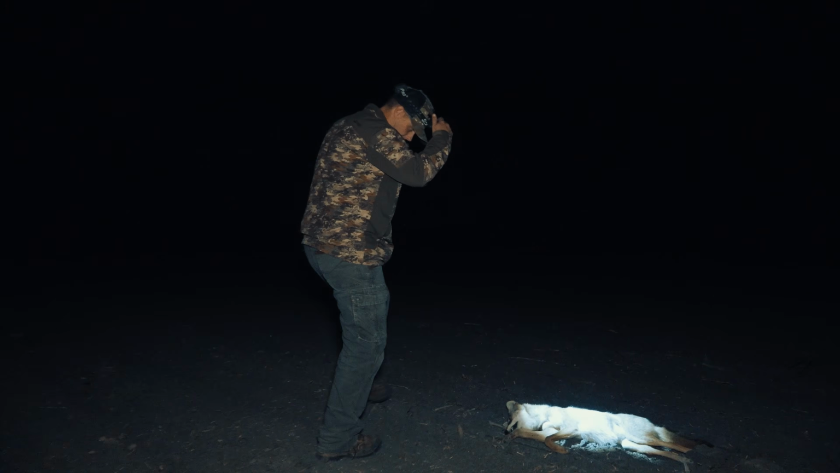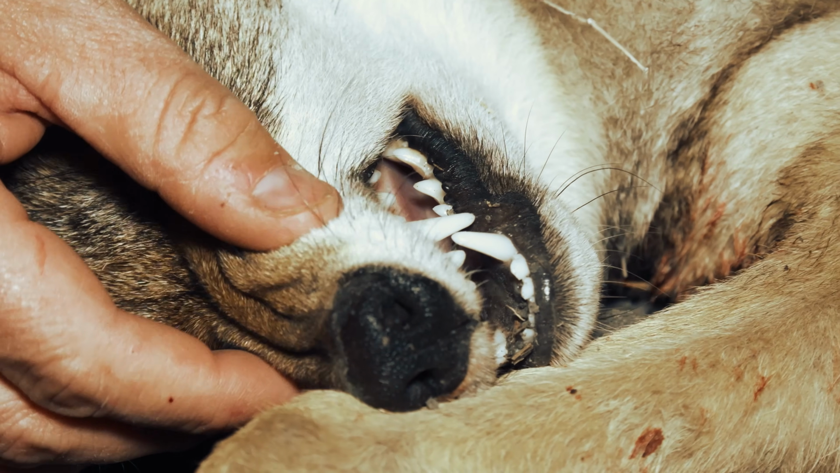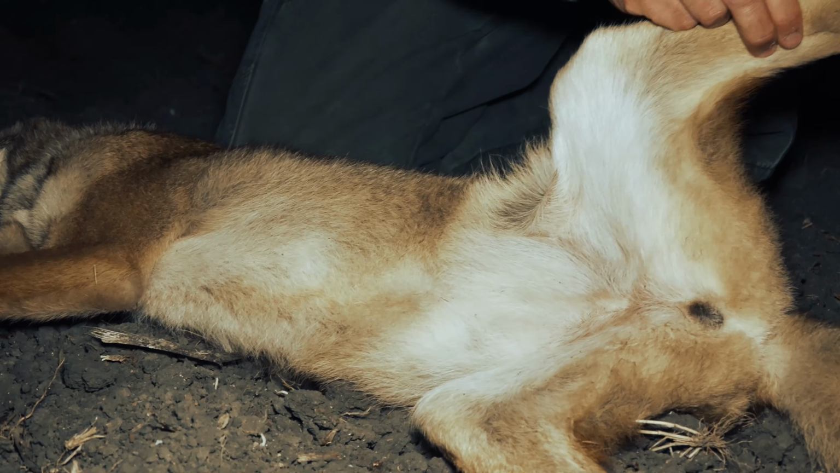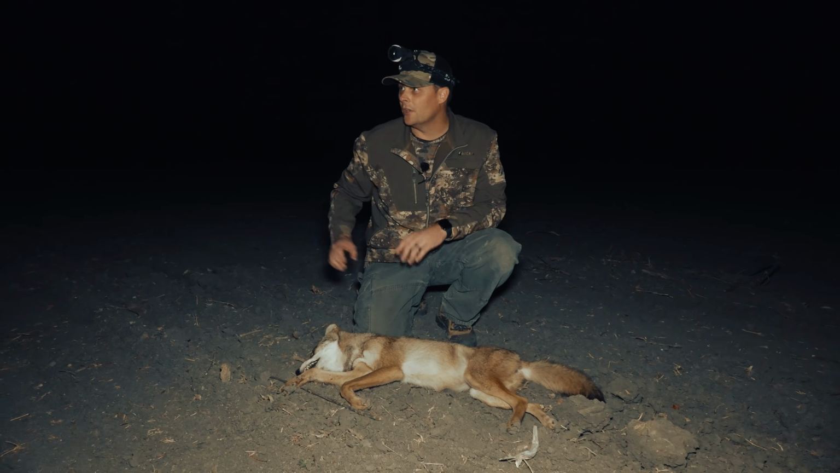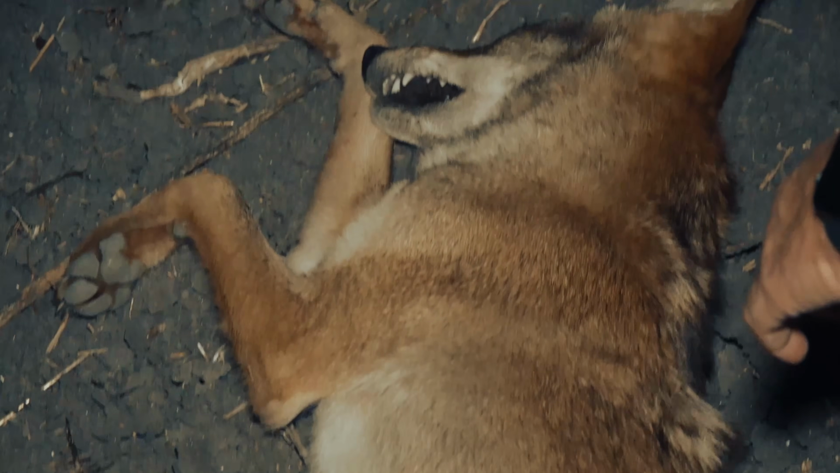That's a good looking coyote right there, buddy. Looks like a young one, maybe. I can see them white teeth. Yeah, young female. Like I said, it's early October here, so these are the younger ones that are just getting out on their own, so they're still curious and typically pretty easy to call, and that one came in perfect.